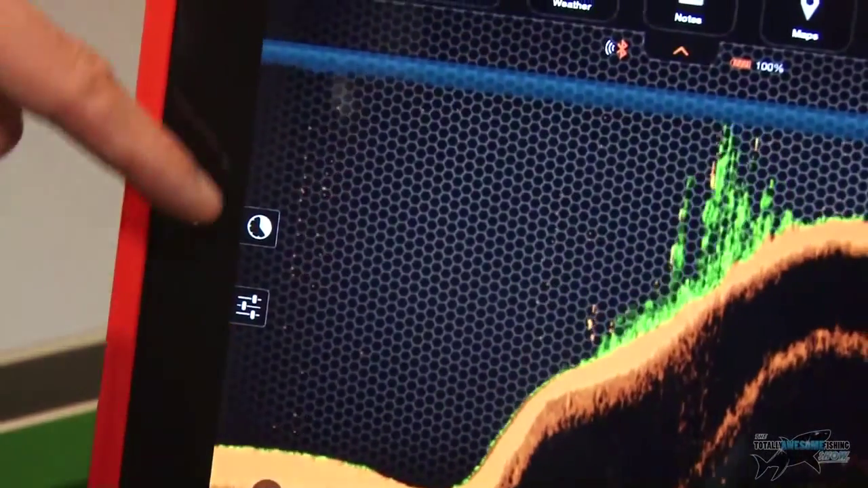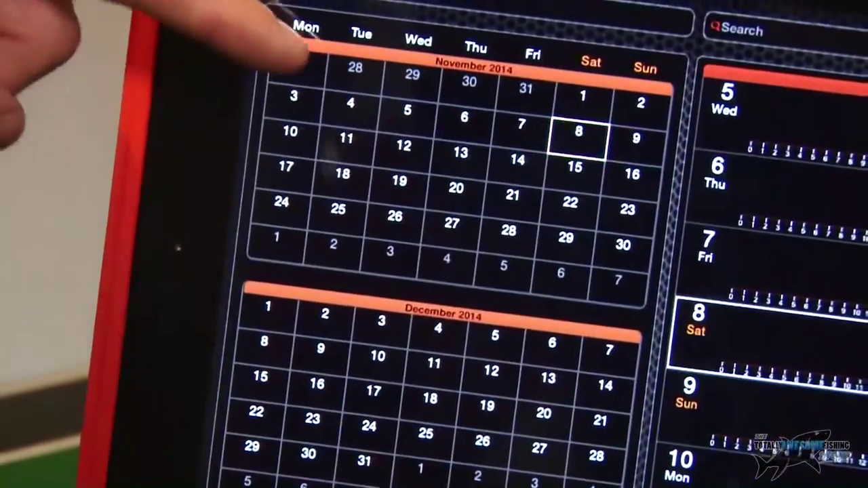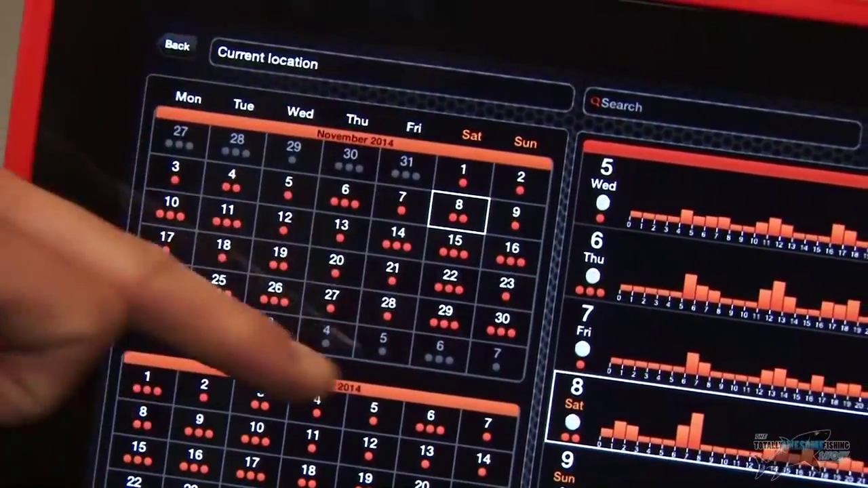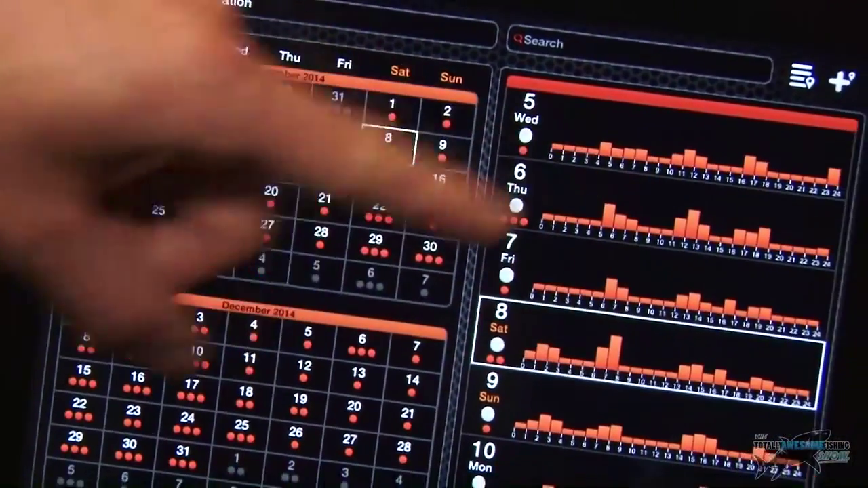And the other good thing is on this screen here, it's got a calendar. So if I tap calendar, it can give me all the different kind of, I think, tides and things like that on the calendar.